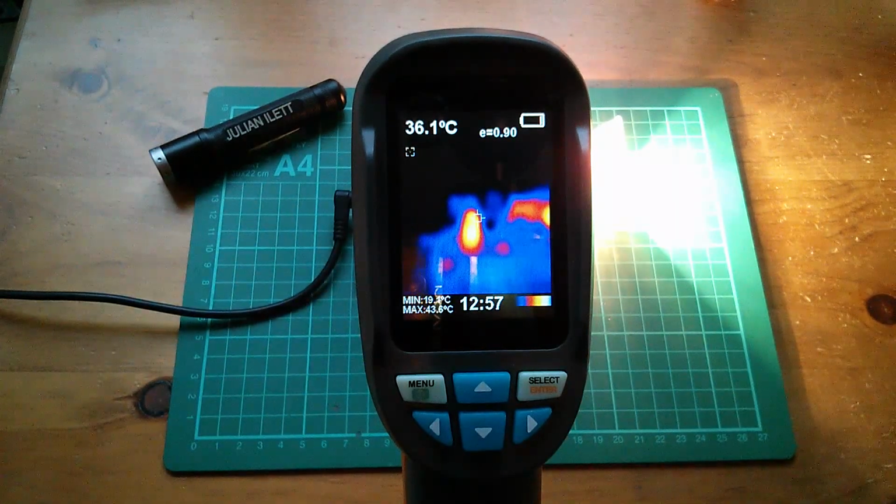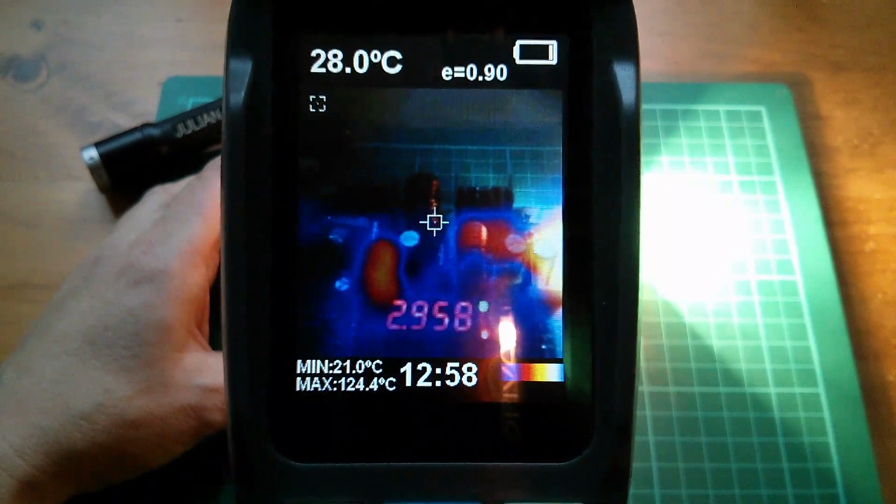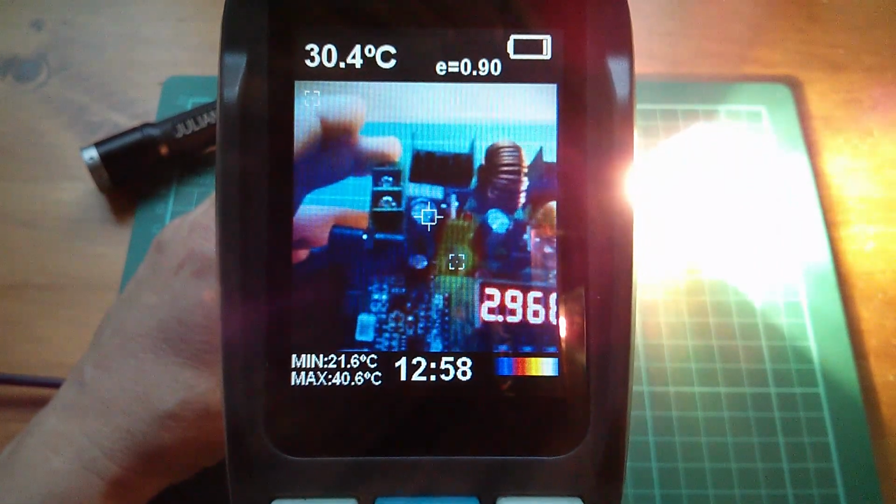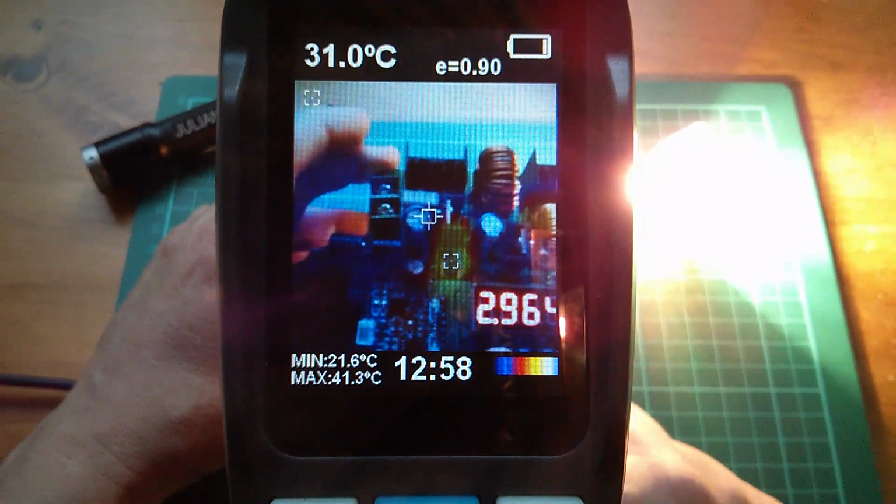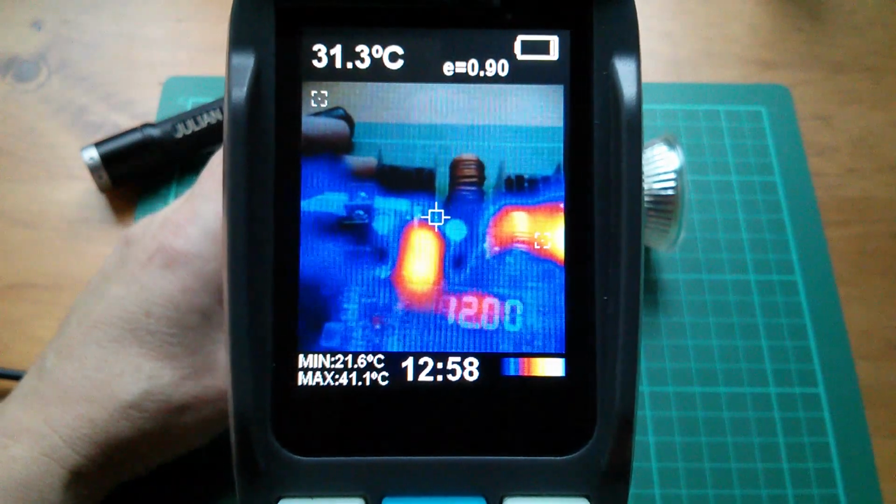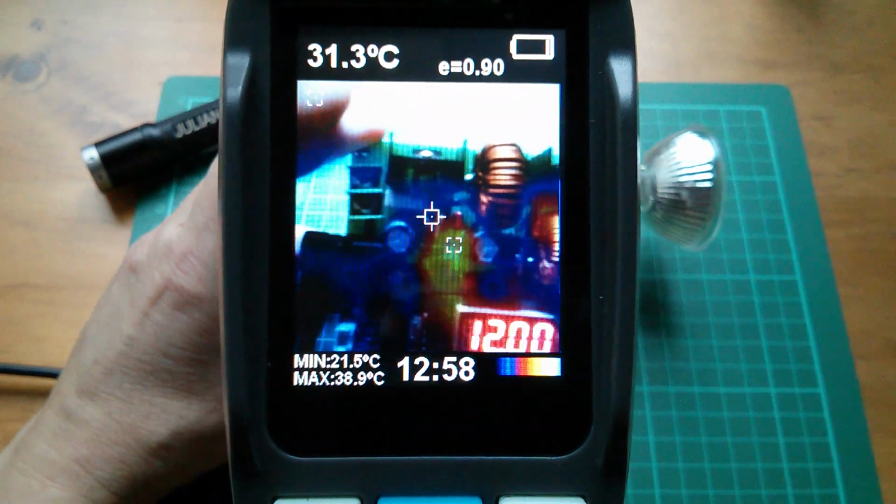Let's get in a bit closer. Right, let's switch between thermal view and regular view and try and identify what it is. Unfortunately, I haven't got enough light. Let's just switch that bulb off, because then the camera won't be bleached out. Right, thermal view, there's something hot there. I can't quite make out what that is.